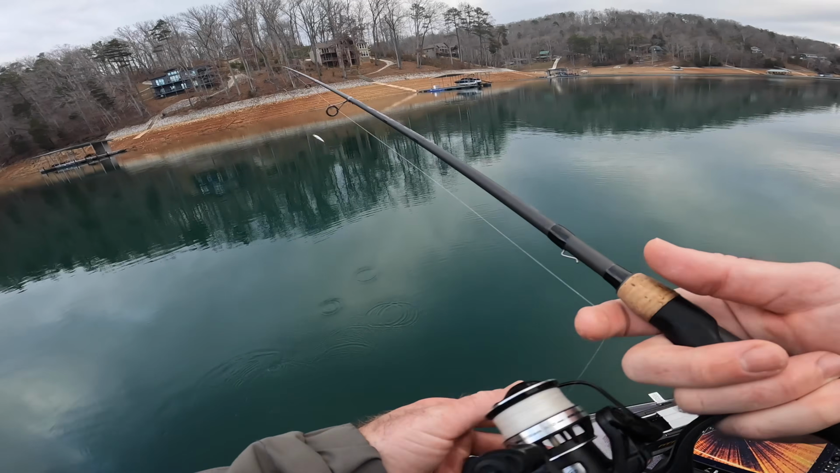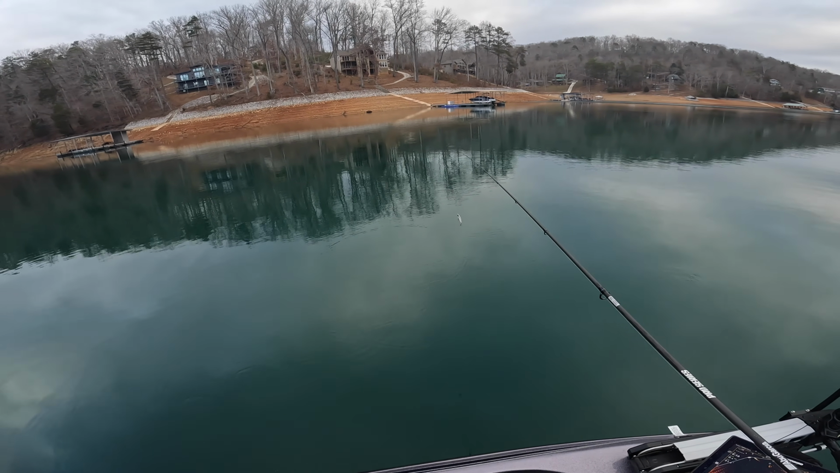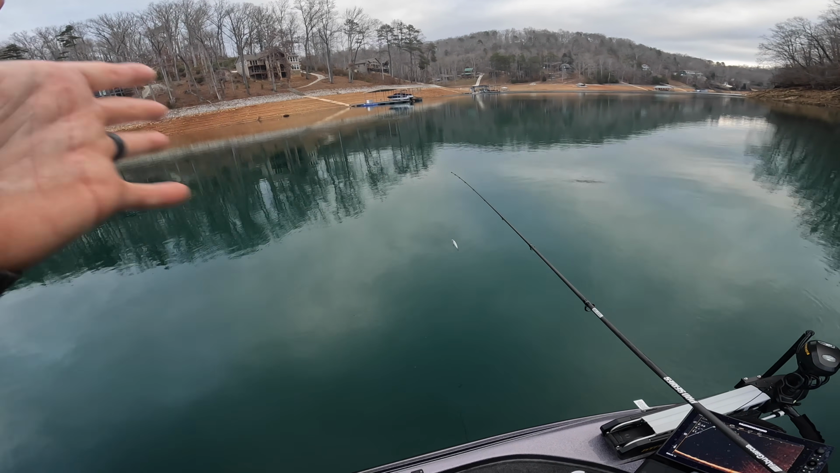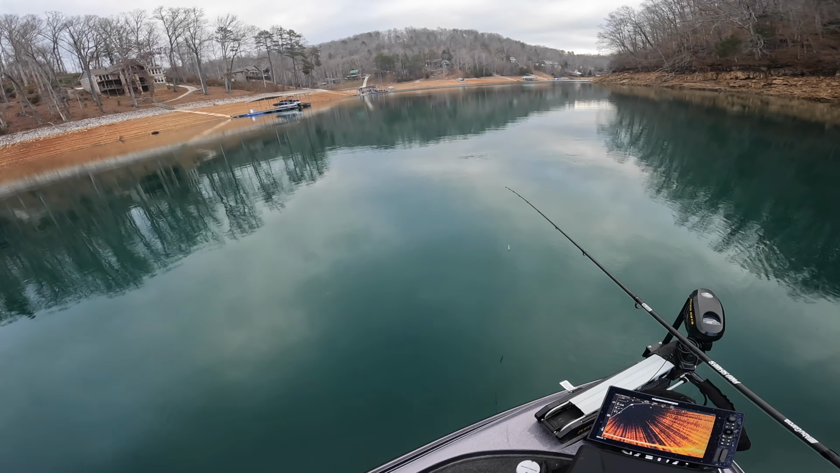That was awesome. That's the first fish that I've caught on forward-facing sonar that I legitimately saw on the bottom. I stopped, I dropped this Berkley Finisher on them and they freaking smashed it. That's awesome.